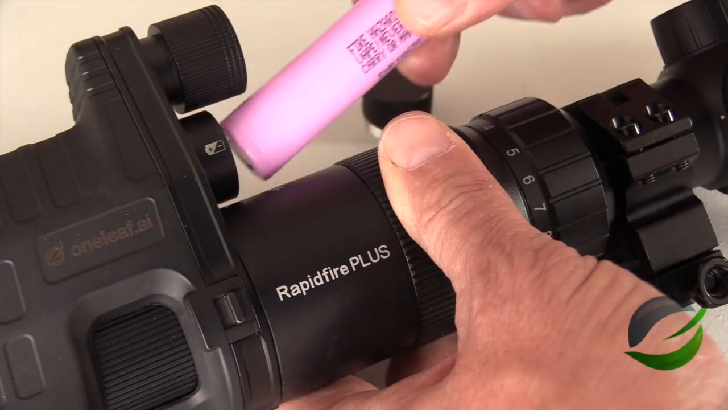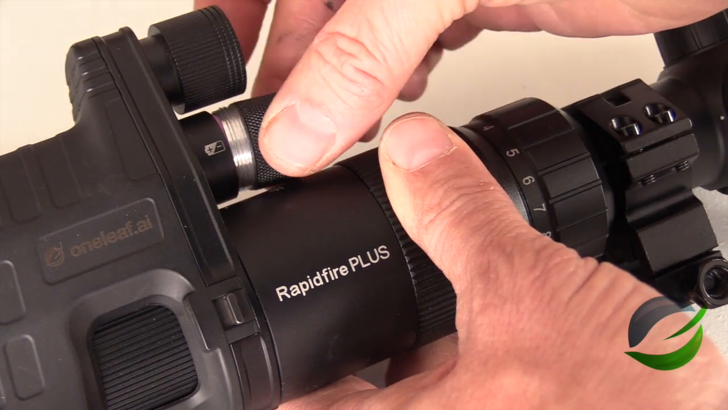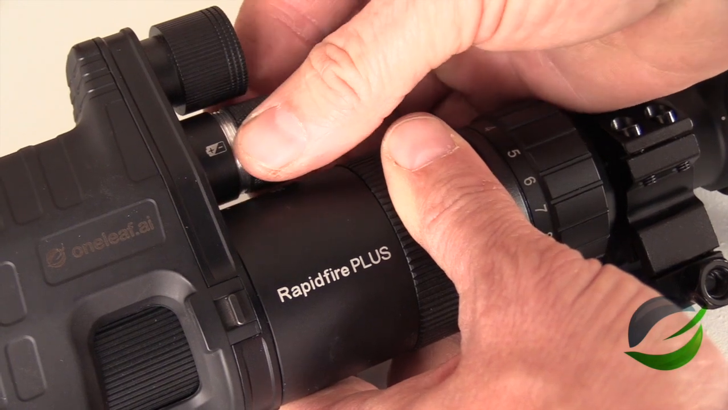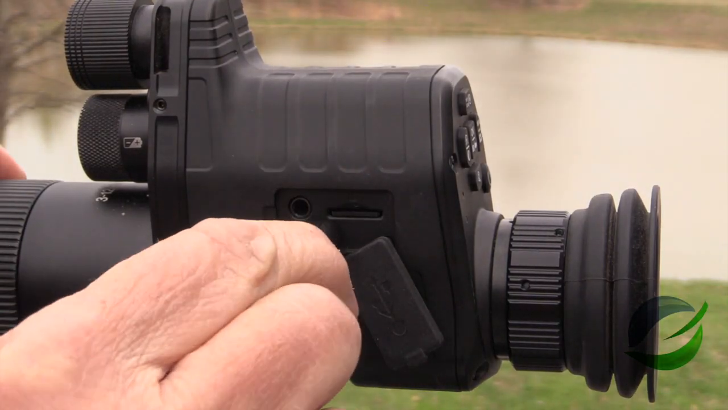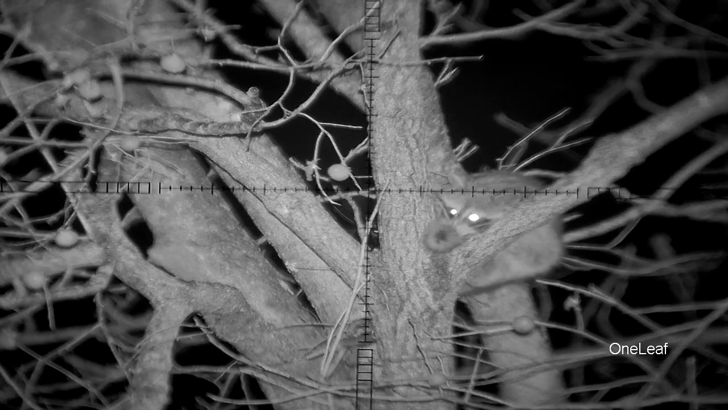So the unit is powered by an 18650 lithium-ion rechargeable battery. It goes in this slot here. You can recharge it by plugging in a mini USB into this slot. You can also use that cable to plug in an external power source to power the unit.